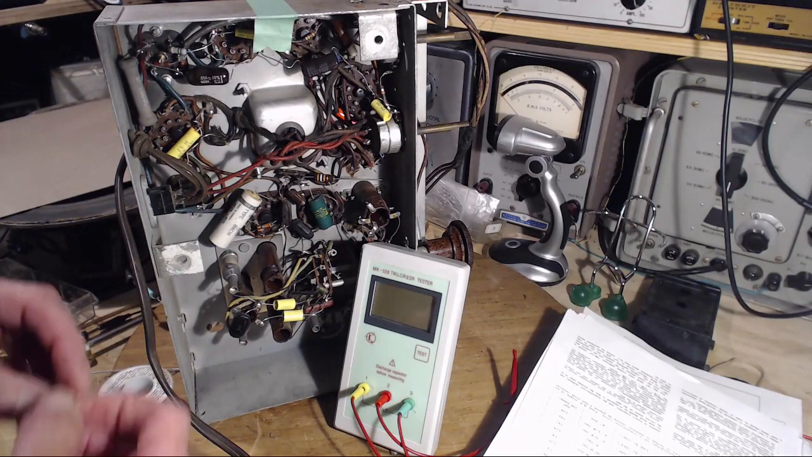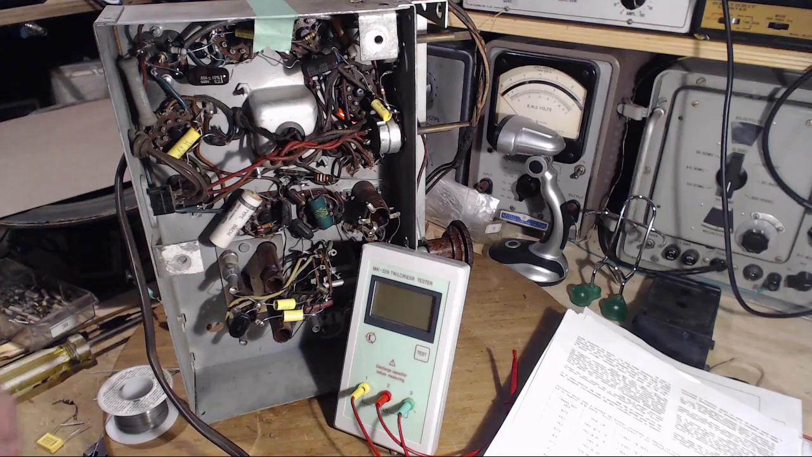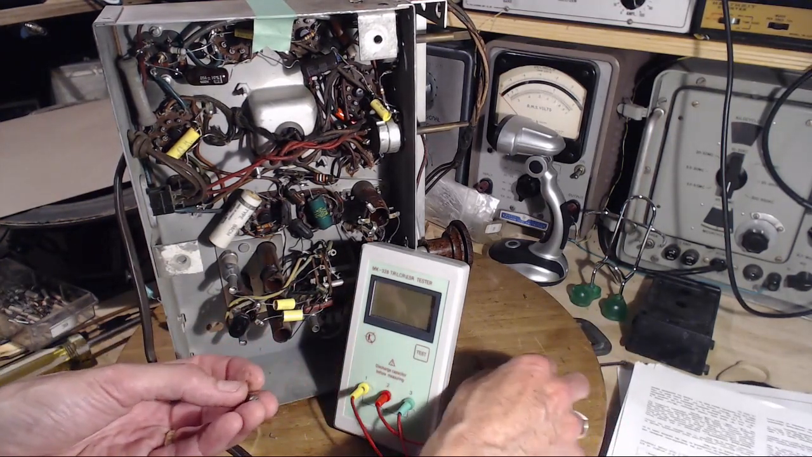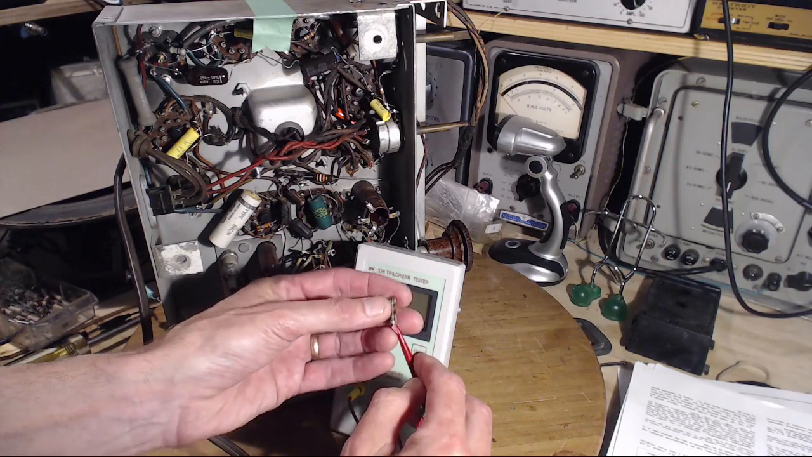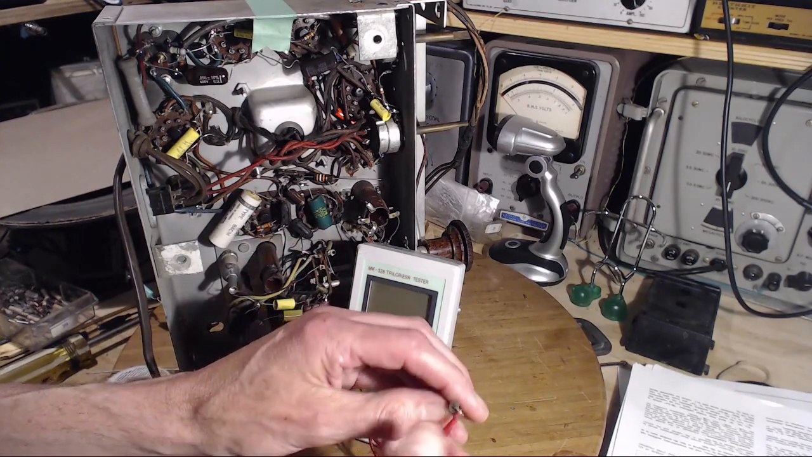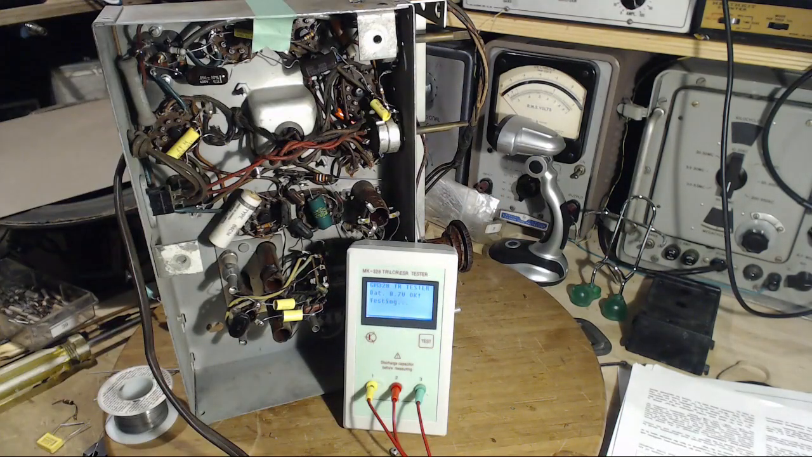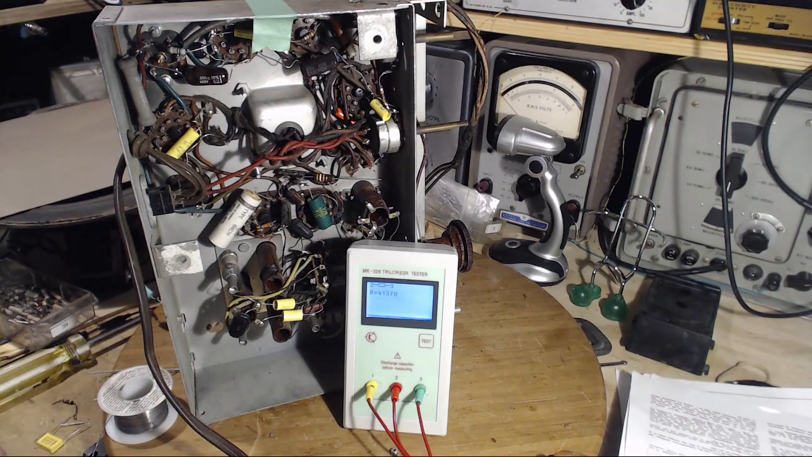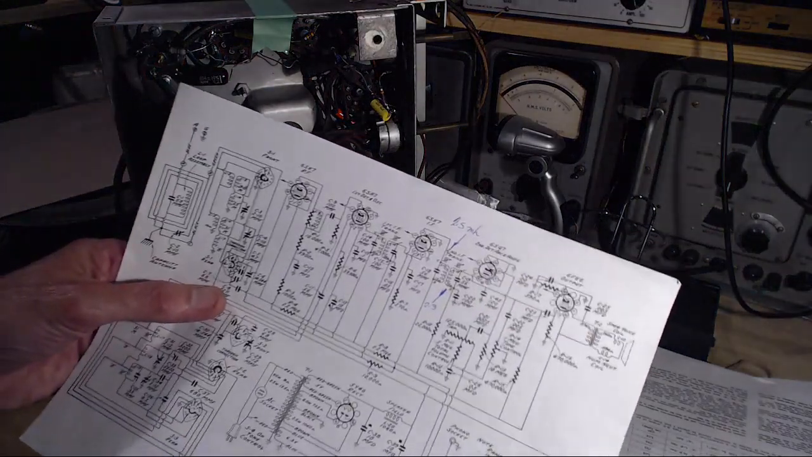Okay, so I was part way through putting this one in and I realized I gotta change this guy. He's definitely cooked. Let's check him out. 4,100 ohms. That's supposed to be 1,000 ohms, isn't it? Isn't that supposed to be 1,000? Well, I really hit on something here, didn't we?